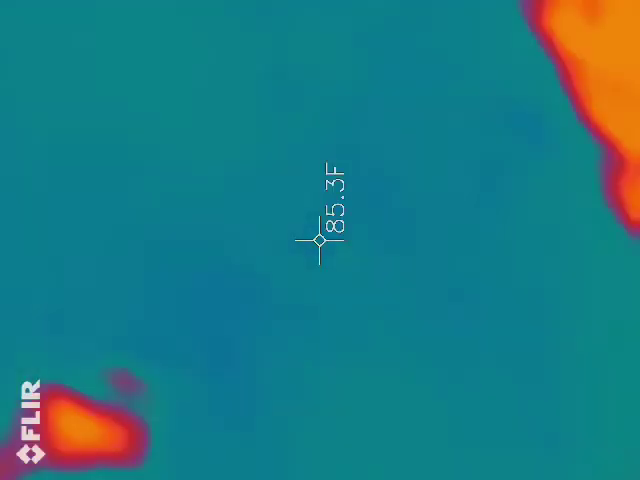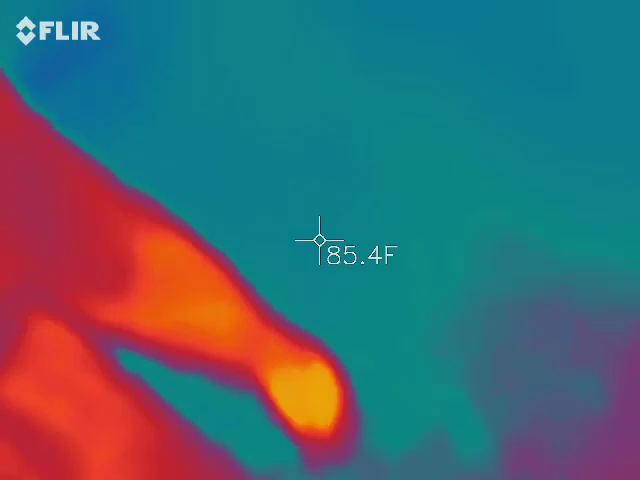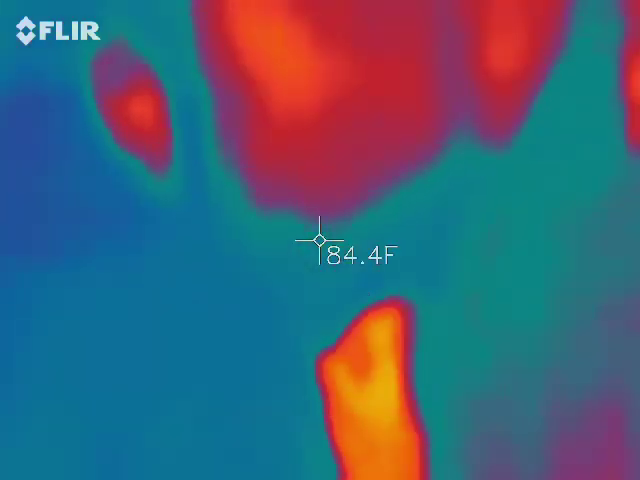Do you need a flashlight? Can you see? I'm fine. This bag is actually chock full of batteries, flashlights, all the extra gadgets.